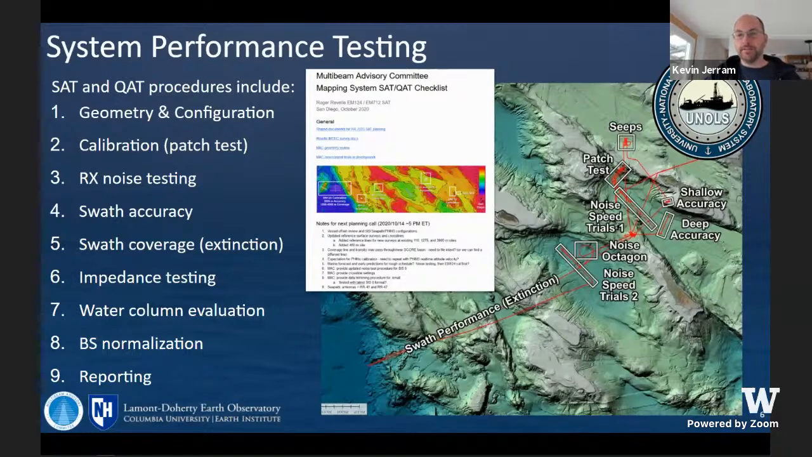But in the background here, you can see an example of one case where we were able to make a very dense test plan in a relatively confined working area. So that saves transit time and makes the most of our ship time. That can also be stretched out. So if you are on a big transit, we can break it up.